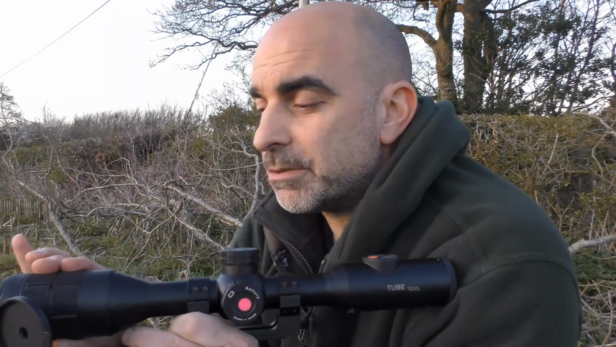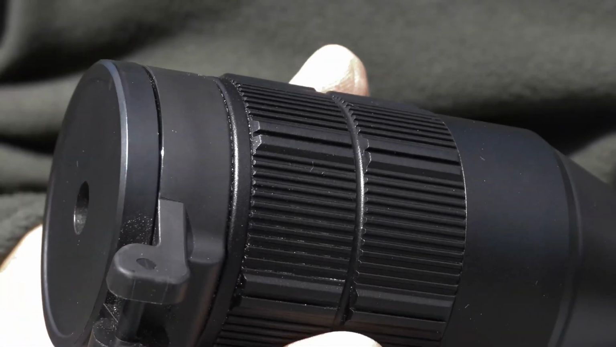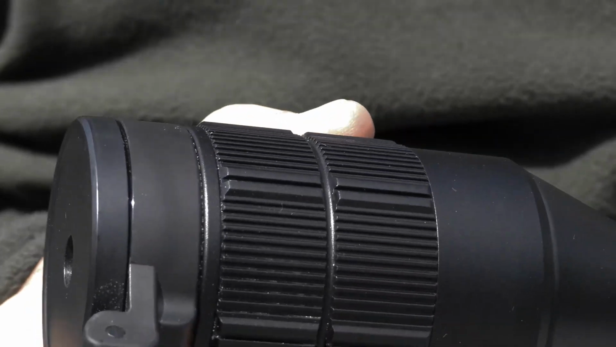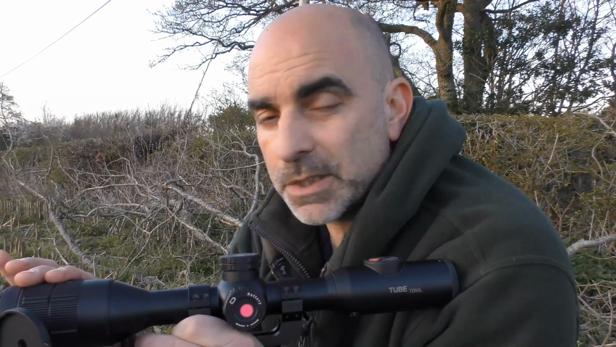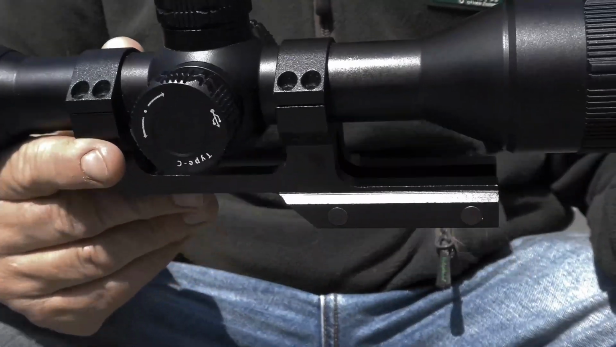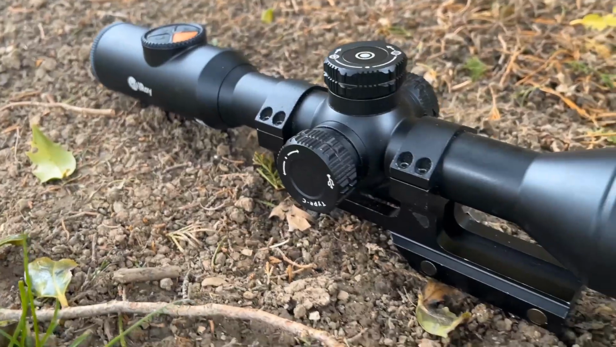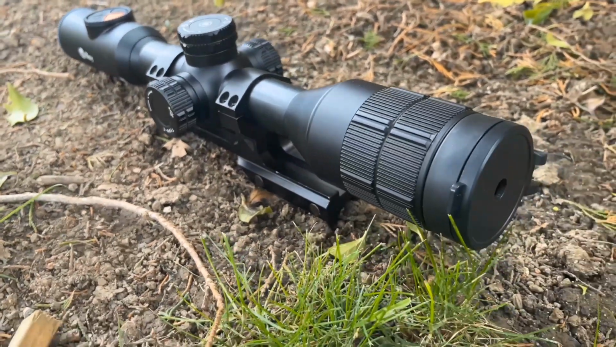You've got a nice focus on the front, very smooth, very easy to work, although it is quite fussy for getting a sharp picture. It's very small adjustments on that. The scope in itself, nicely made. Again, battery in the side there. I think the image on this one, in the day mode at least, is slightly more washed out than the other two. Slightly more sort of whited out, but it's still a good clear image. So that's a quick overview of the three scopes.